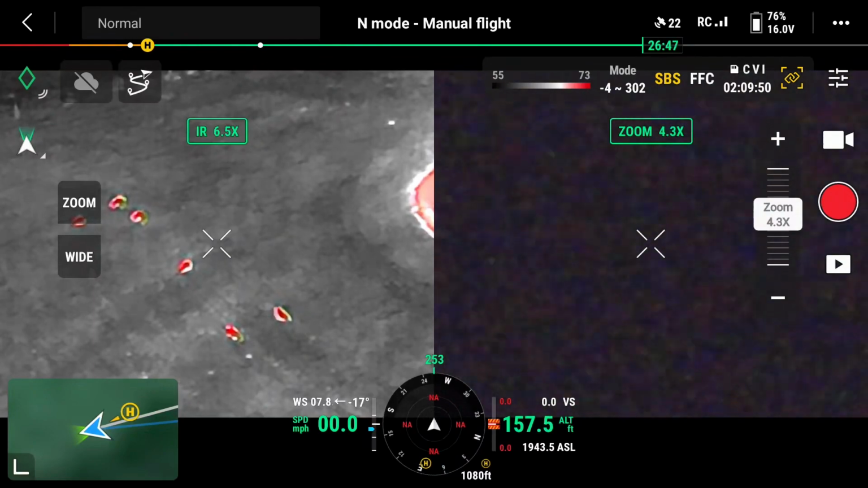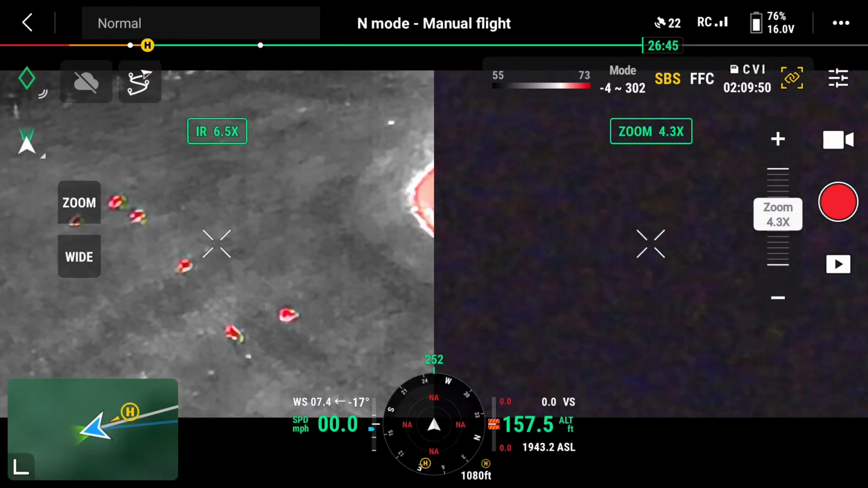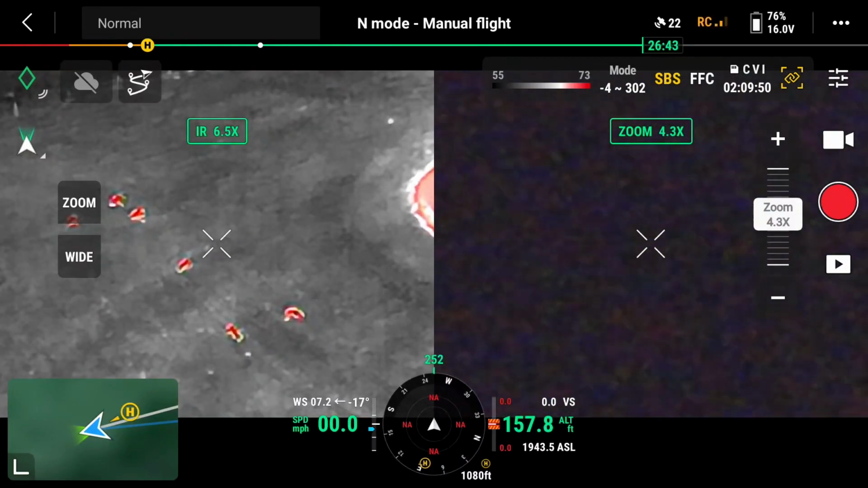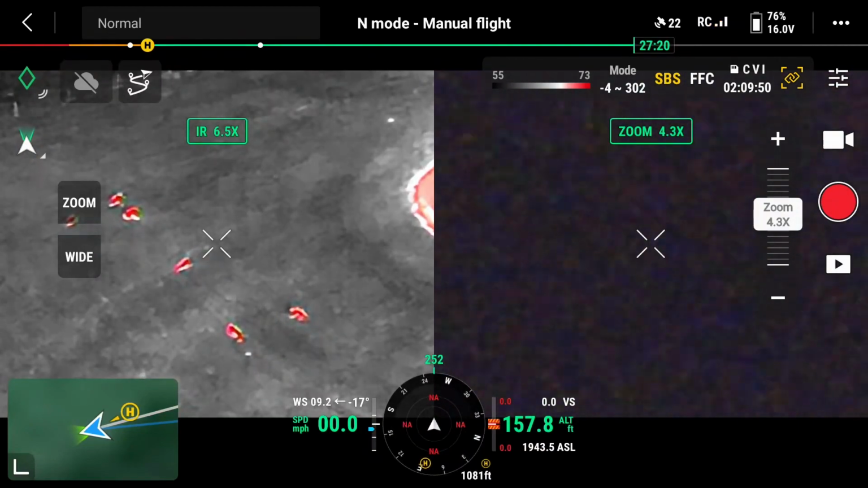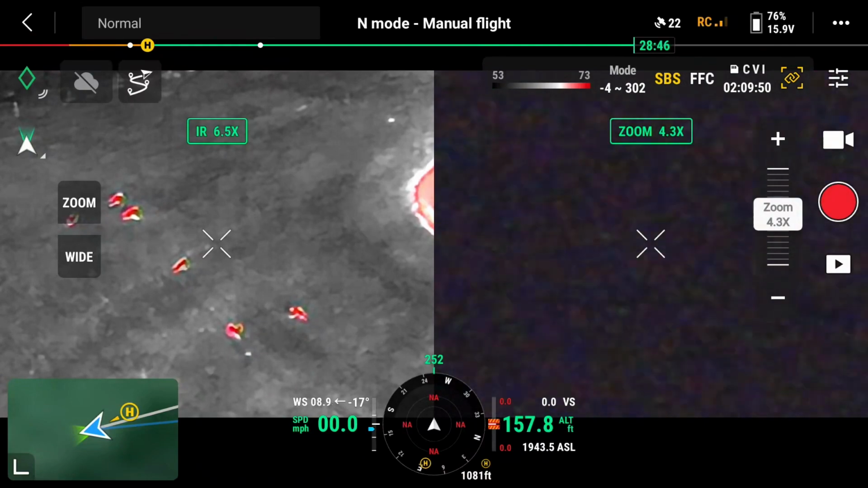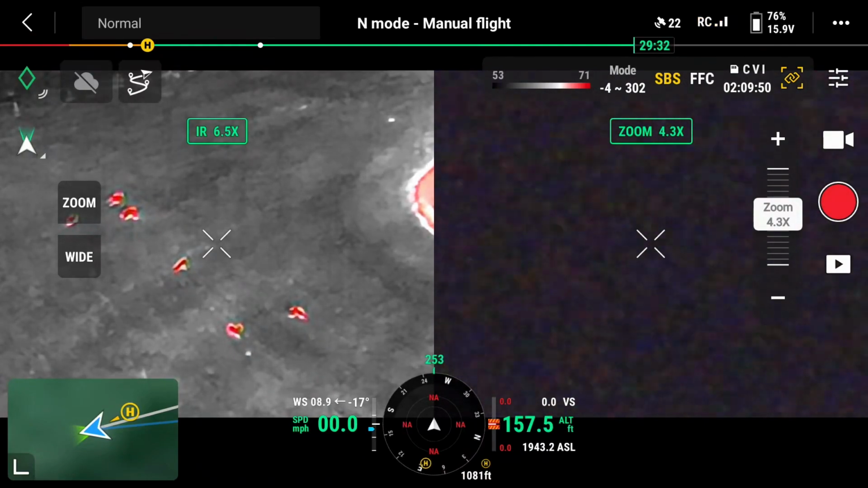Here we put the side-by-side image of the regular RGB camera up, and you can see it's totally dark and really appreciate the infrared camera.